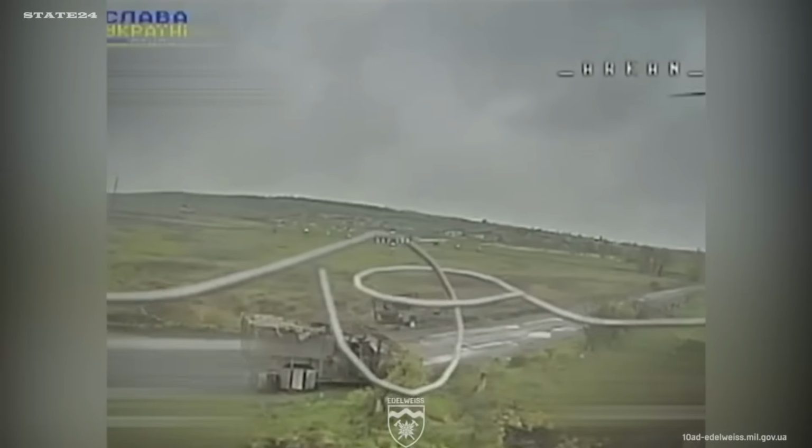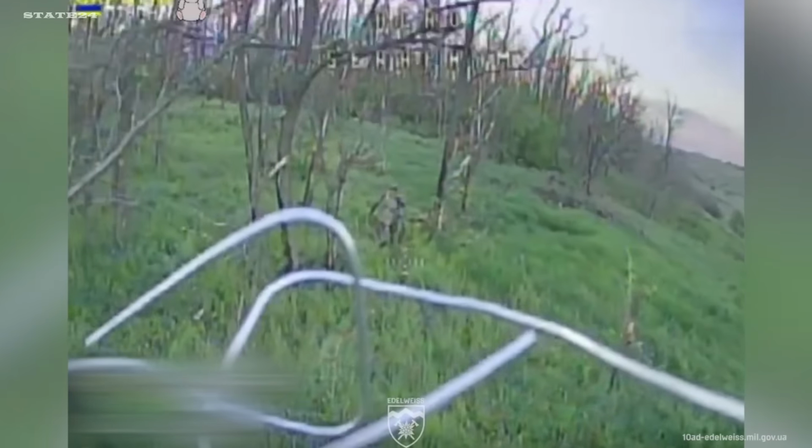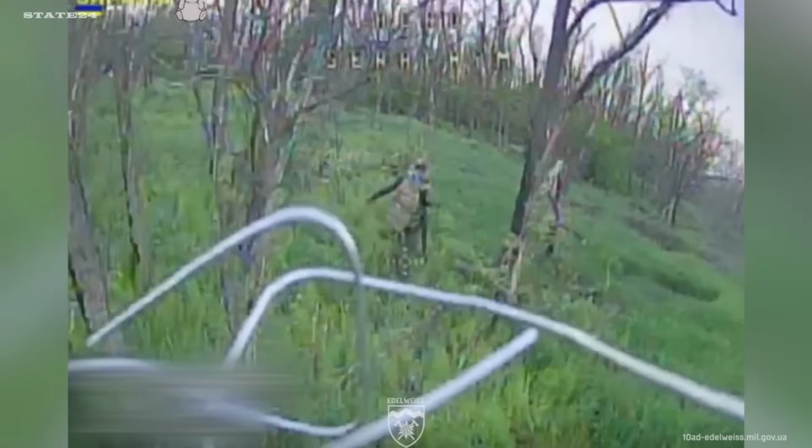Some hear it at the last second and run. It doesn't matter. The operators have already locked on. Once that happens, there is no counter. This is what that moment looks like. Over and over again.